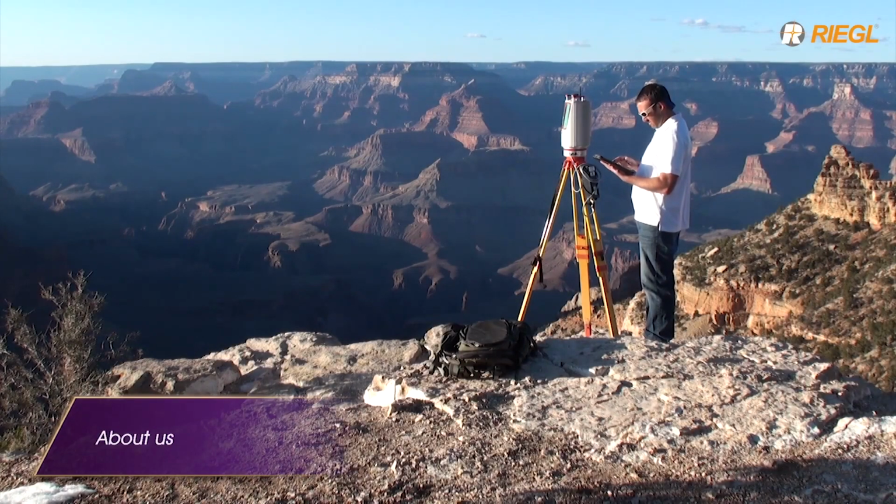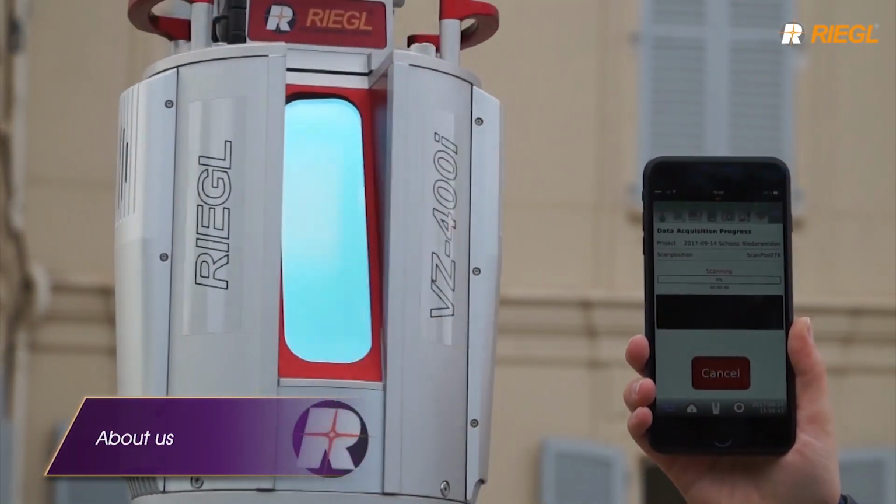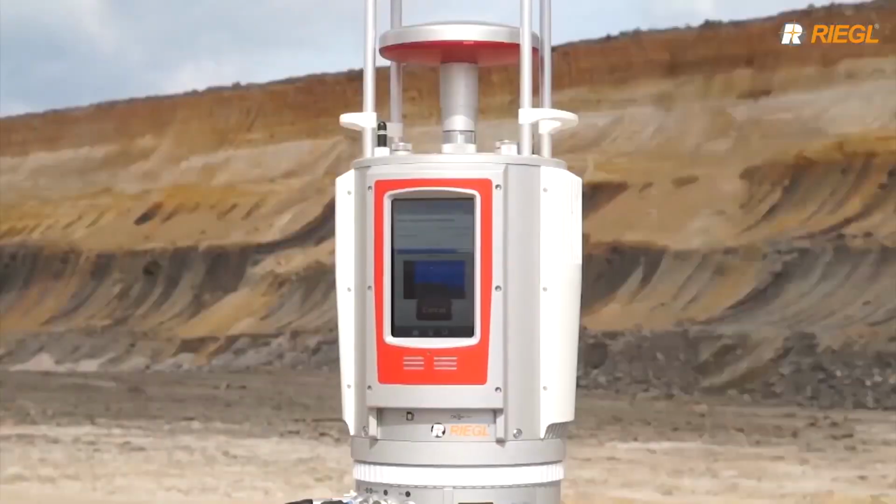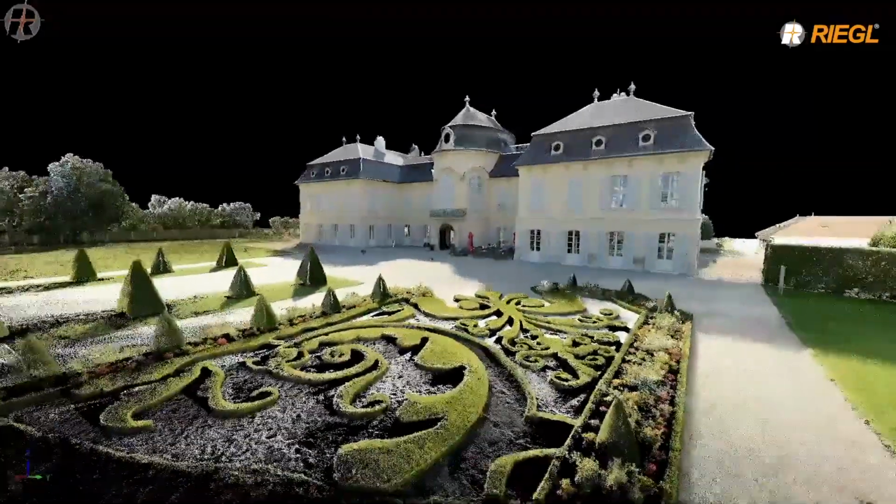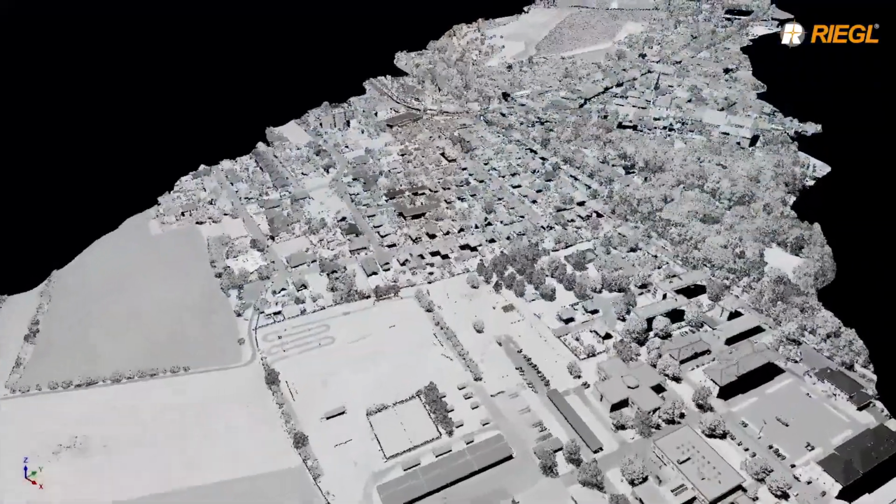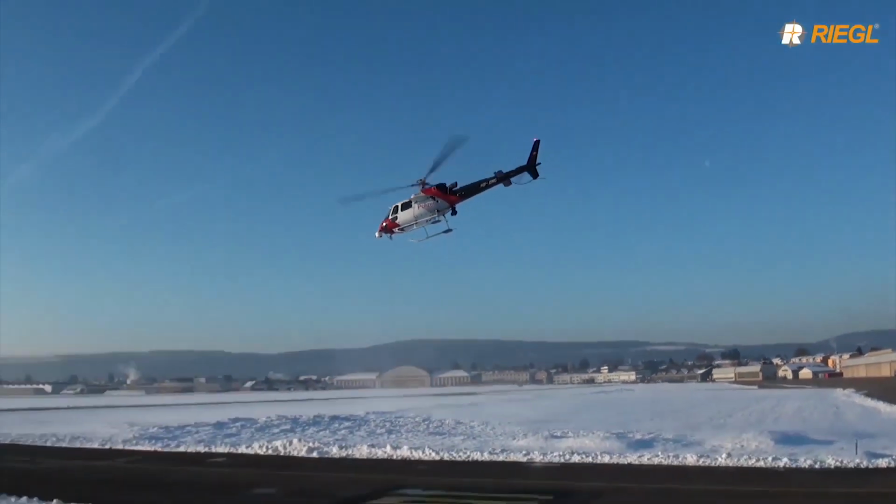As one of today's leading manufacturers of laser measurement systems in the world, Riegl provides innovative technology for a wide range of mapping applications. Terrestrial laser scanning is used for ground-based applications, such as architecture and cultural heritage documentation, open-cast mining, or public safety. Airborne laser scanning enables data acquisition of large areas by means of fixed-wing aircraft or helicopter.